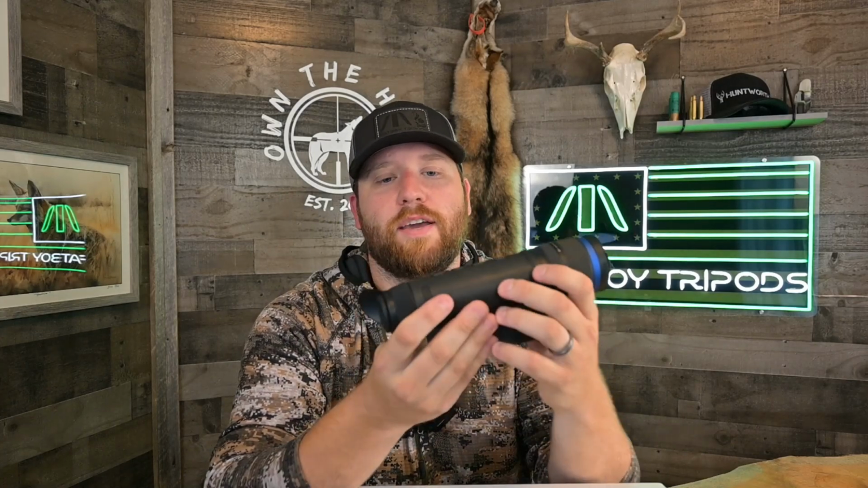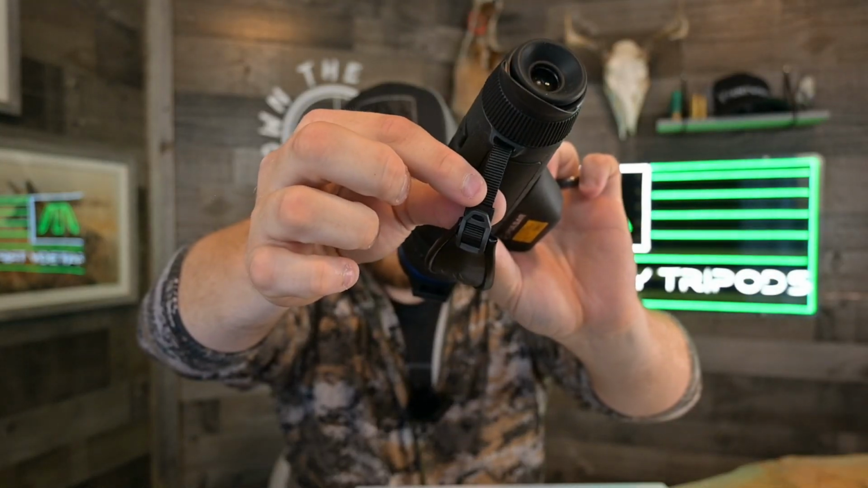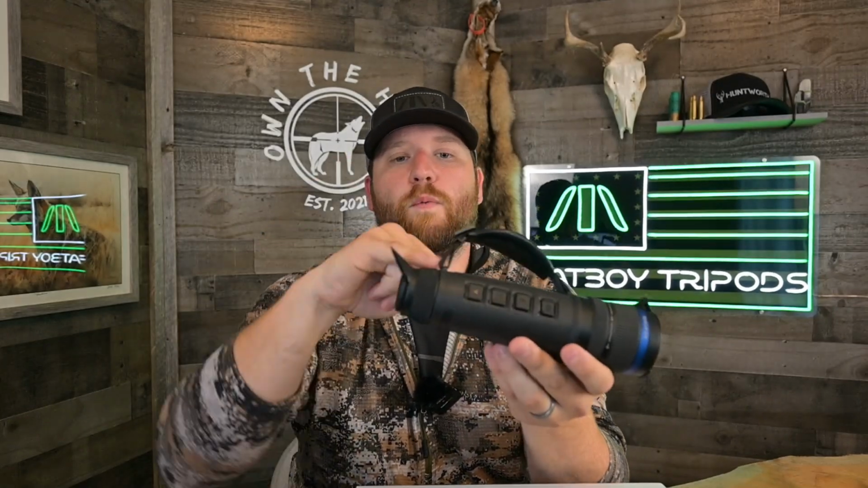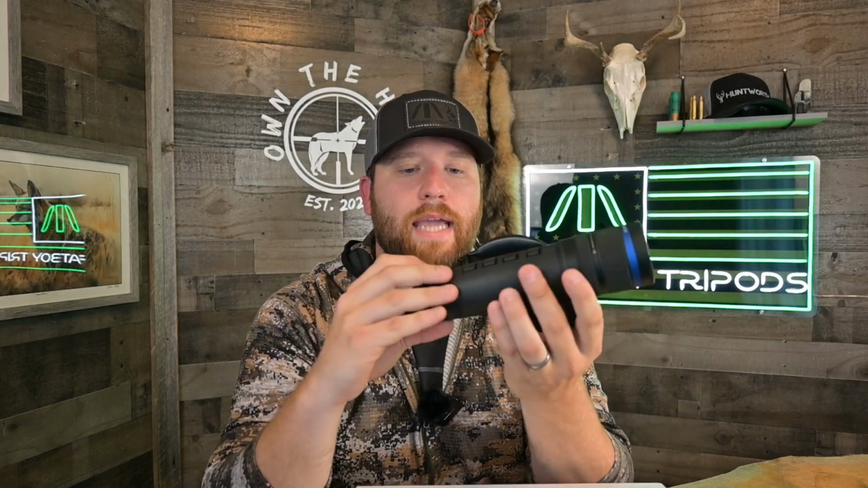I think it's awesome. However, if you want to use a lanyard on this monocular, and I mean a strap-style lanyard or something with some thin webbing like this, what you're going to have to do is likely take this hand strap off and lace your webbing or your lanyard through that, because they didn't really include a good attachment point for a lanyard on this aside from where the hand strap is.